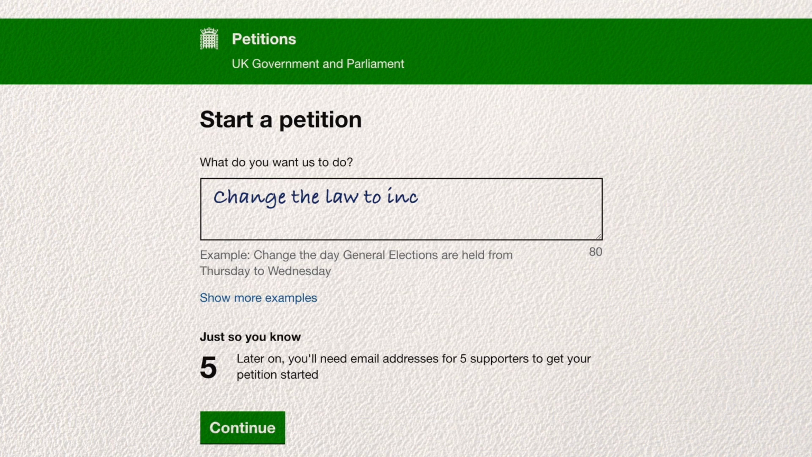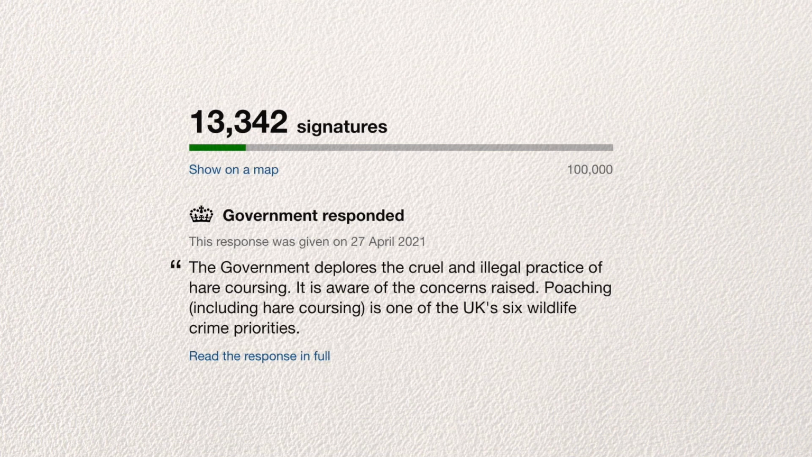It's like trying to steal one of your children, you know, if you're trying to steal someone's dogs, and how they have the nerve to do anything like that. It disgusted me, and that was the final push where I thought I've got to at least try and do something. So after being angry, I spent 20 minutes on the government's petition website. And 6 months later, we'd got 13,500 signatures, 2 responses from the government, and at least some kind of commitment that something was going to happen.